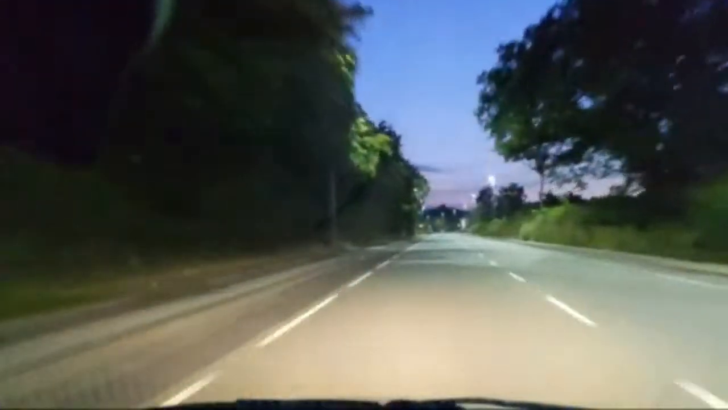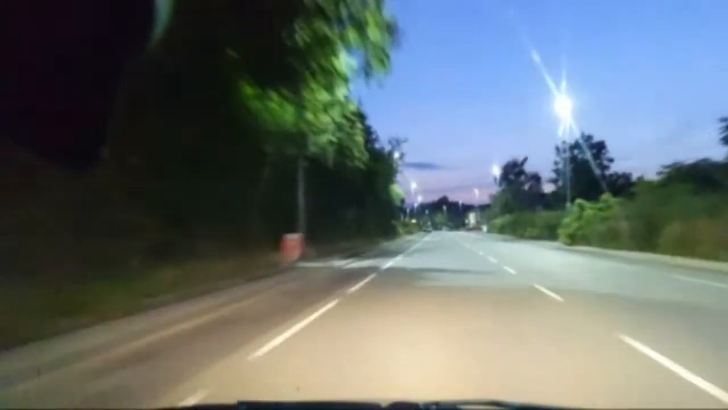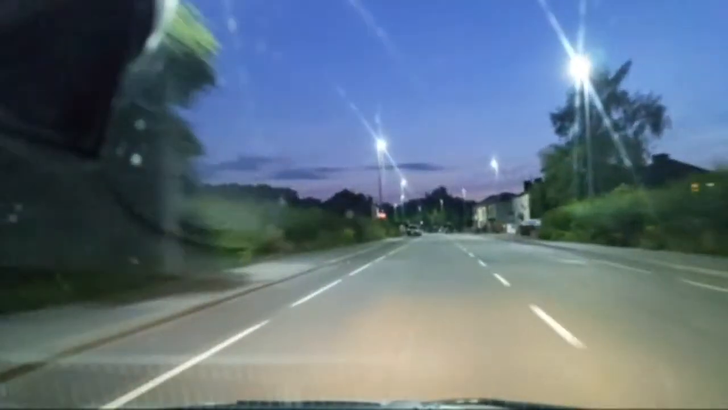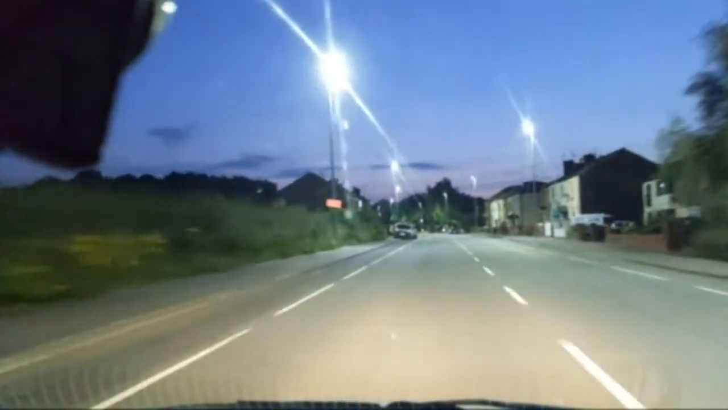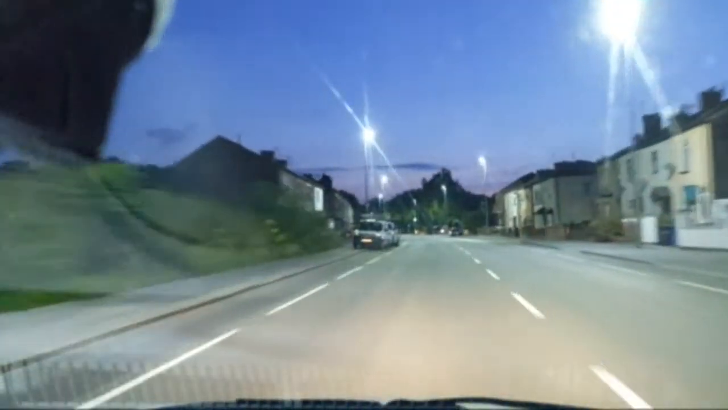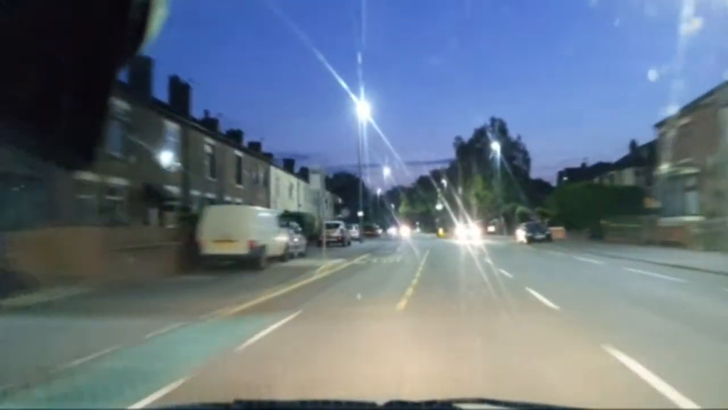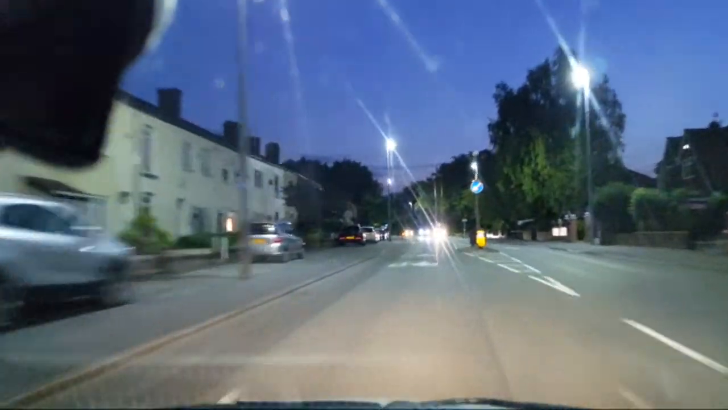Still nothing behind me at all. Apart from that car, but I mean on my side. No lights, no nothing. Oh, there's a car just going onto the bridges now.